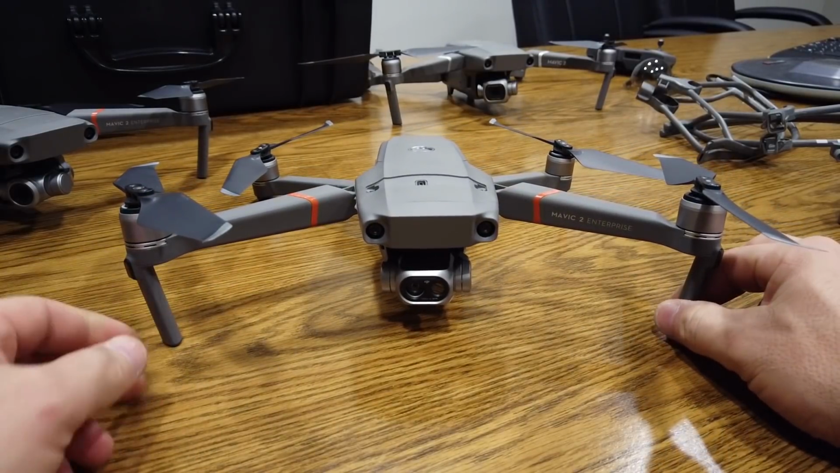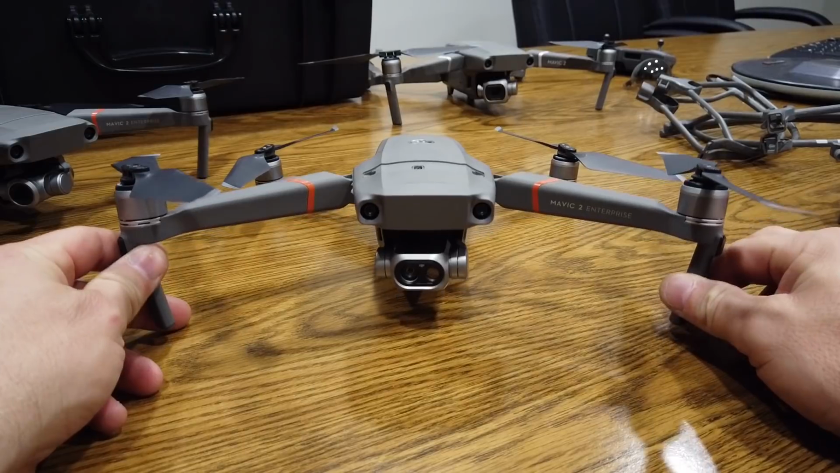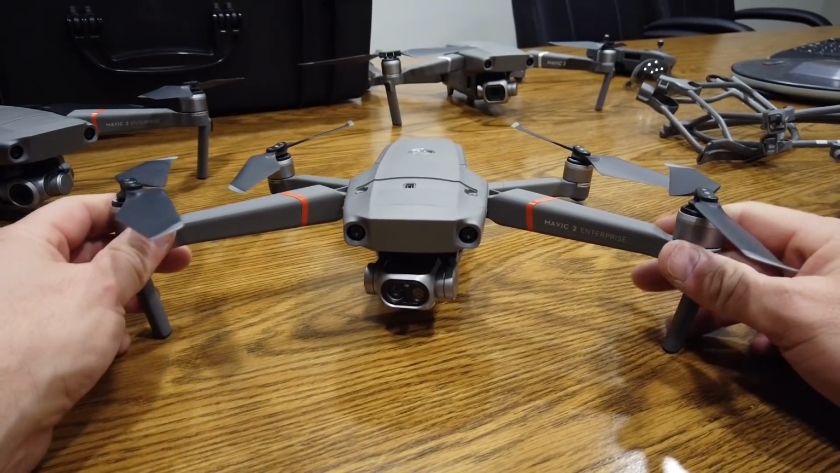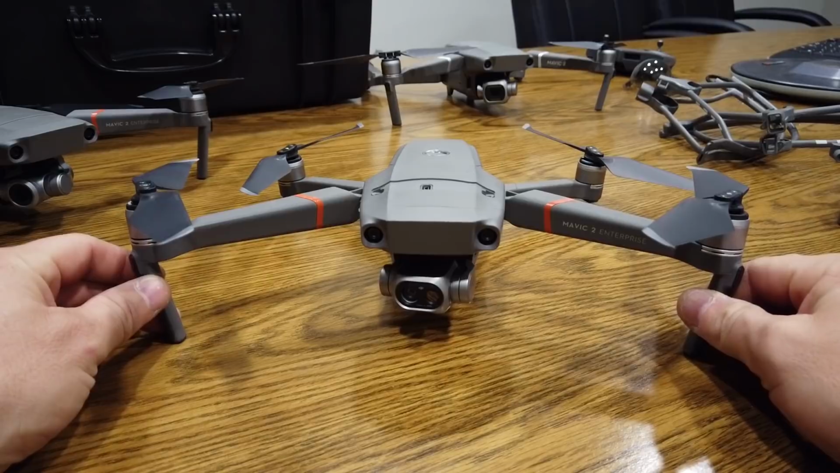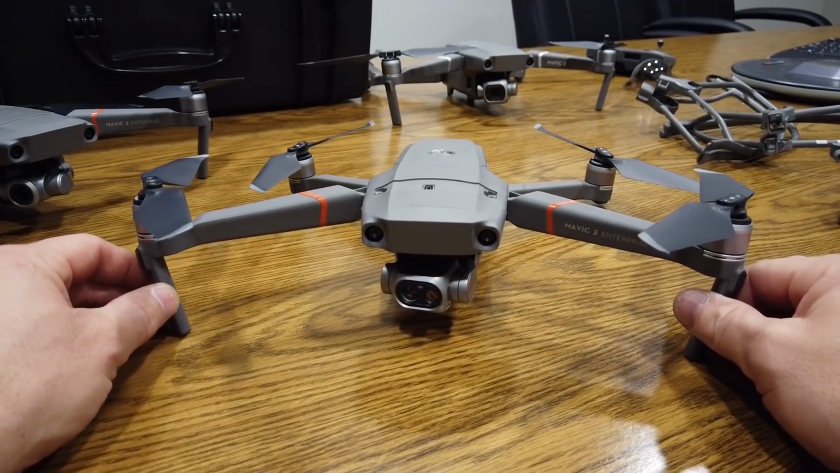What this is, is really the first ever highly capable, reliable, small platform, meaning that this thing will fold up. These arms fold up, these props fold up, and this thing can actually fit inside the cargo pocket of your pants if you needed to. It's a platform that has both optical and thermal, and it solves a lot of challenges, and we'll talk about those later.